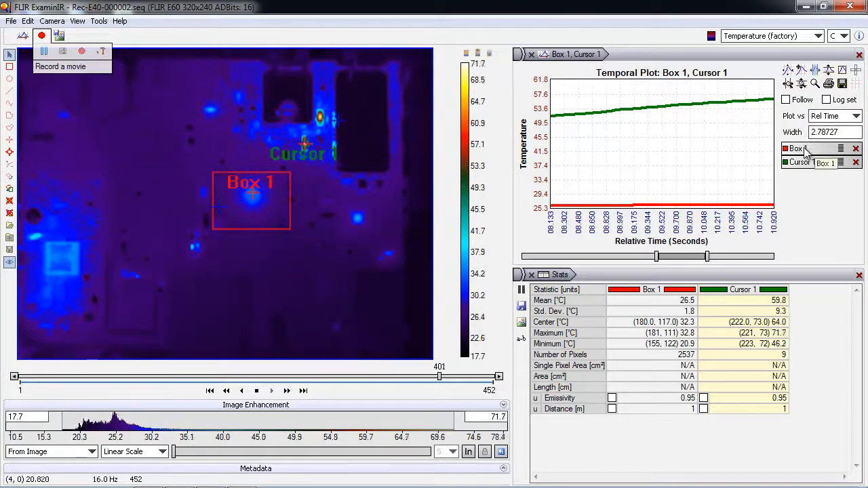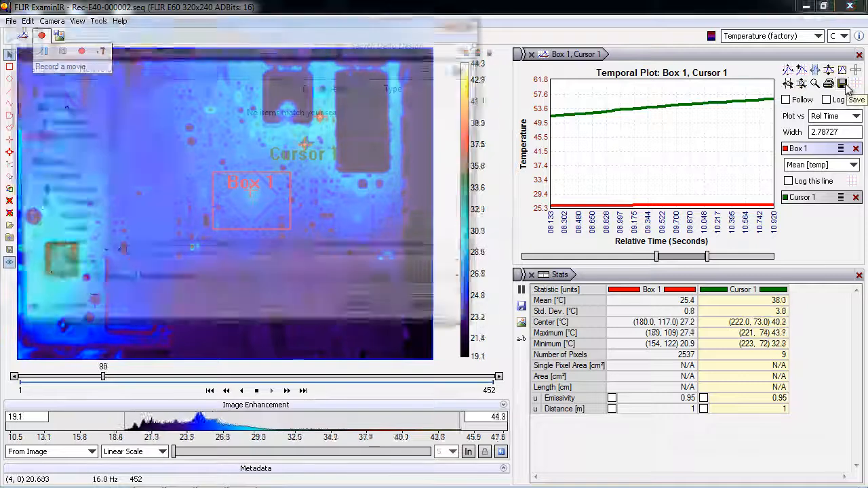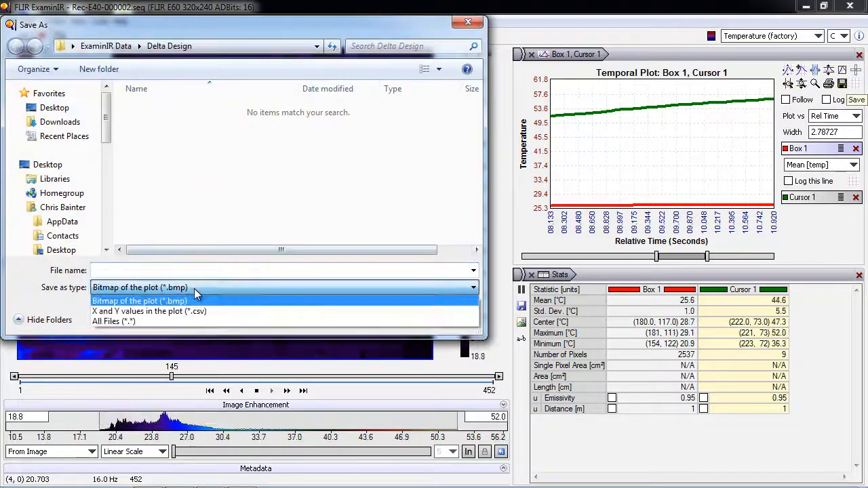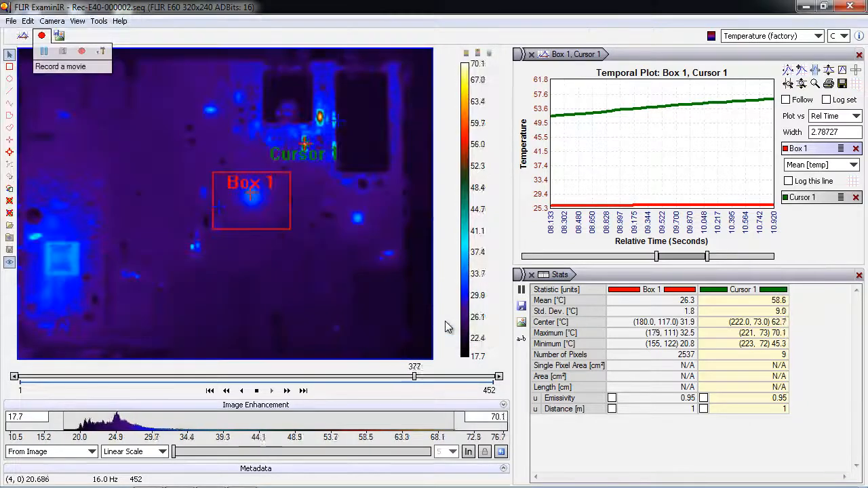I can even specify on the box whether I chart out the minimum, the maximum, or the average temperature within the box. And I can always save the data as a bitmap. Maybe I want to send it out in a report or a presentation. Or I can export it as a CSV, a comma separated value file, so I can import it into Microsoft Excel. Or maybe I want to take it into MATLAB, some other third-party processing program. So that's available to you as well. A couple ways to share data and export data.